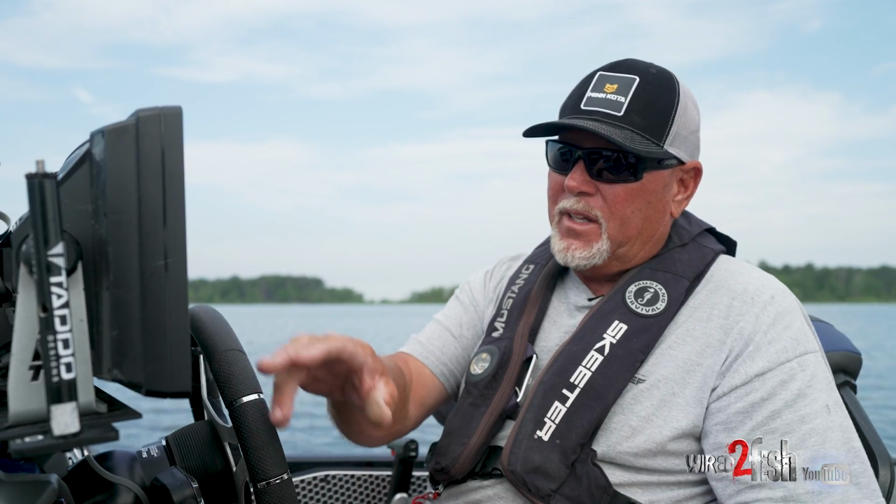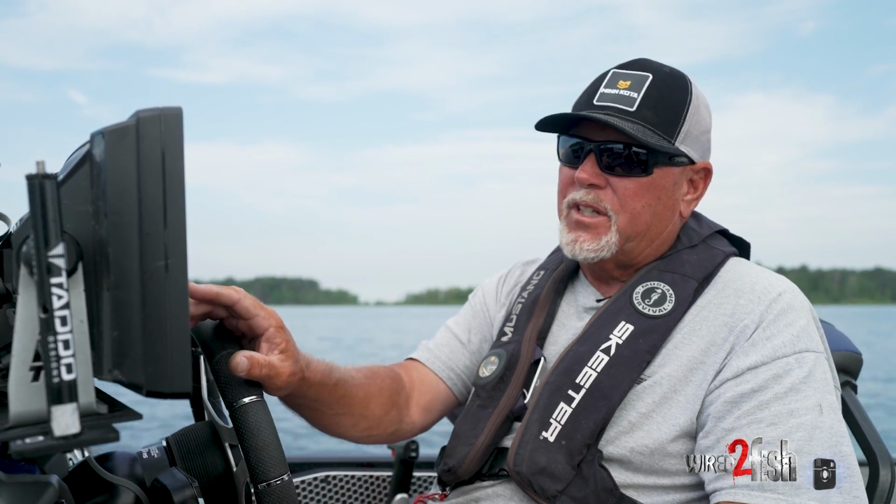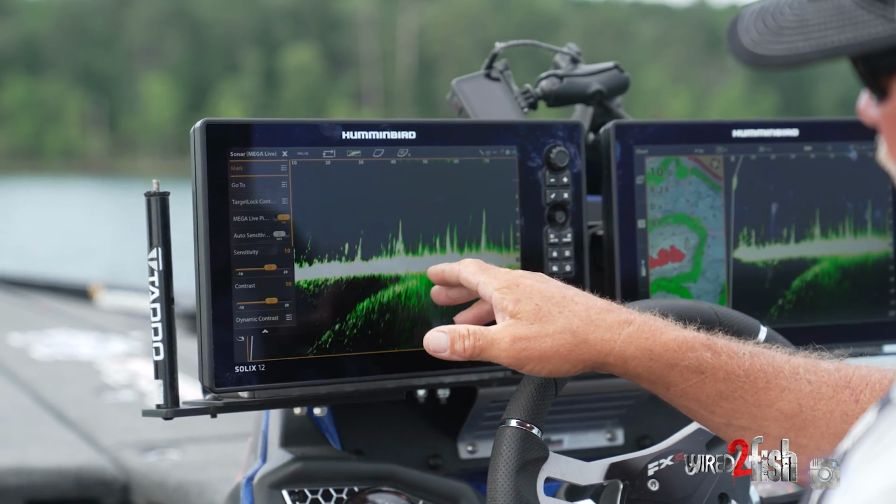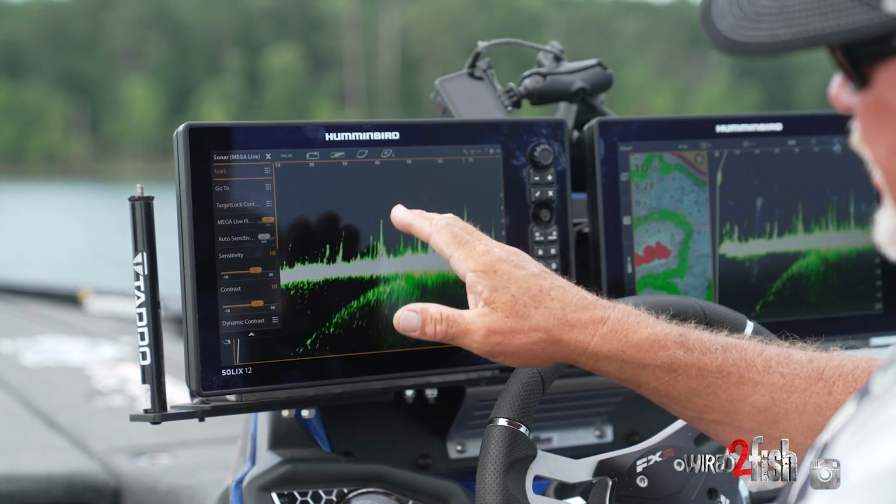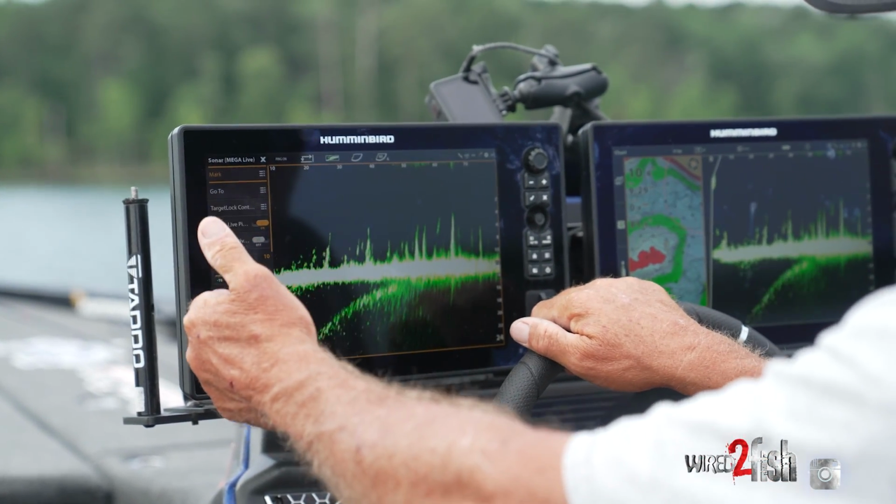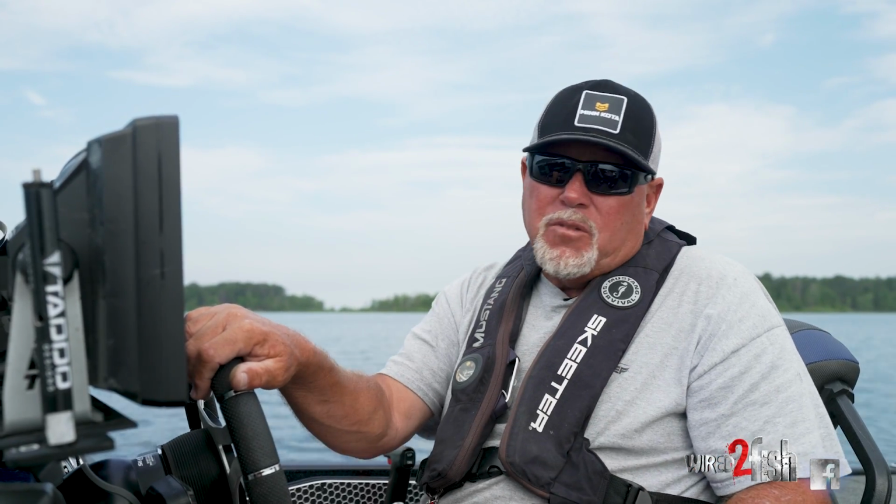It's simple. This is factory settings. I haven't even adjusted the sensitivity or the contrast on this particular unit, because I've been using it on the front. The dynamic contrast, the contrast and the sensitivity is pretty much all you need to mess with.